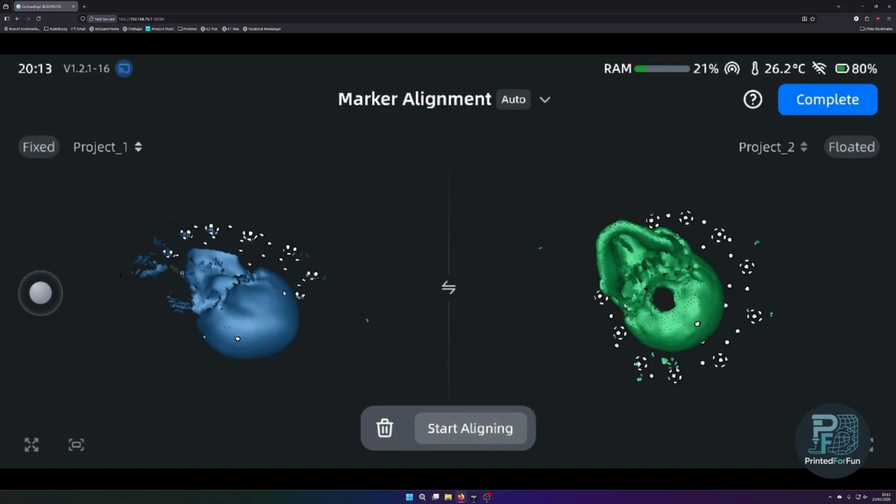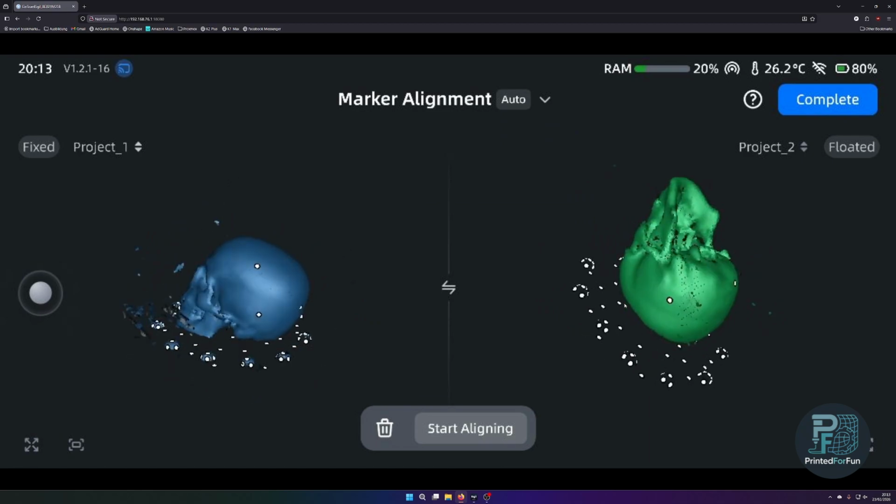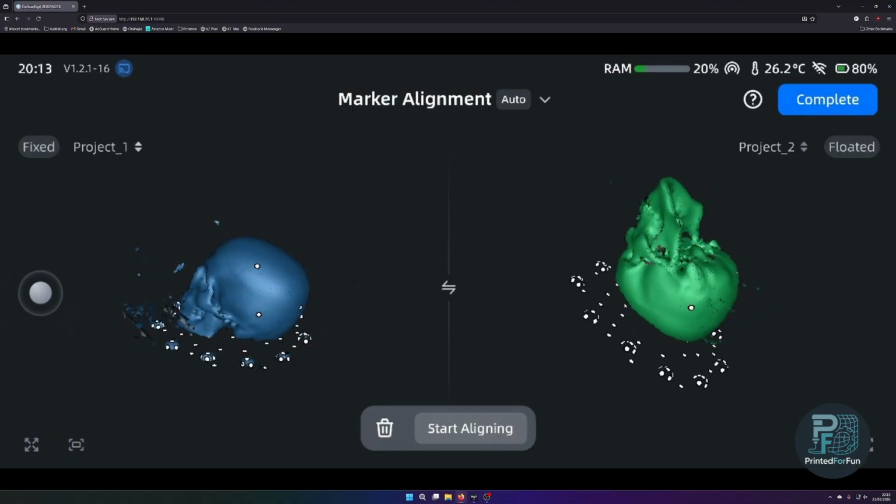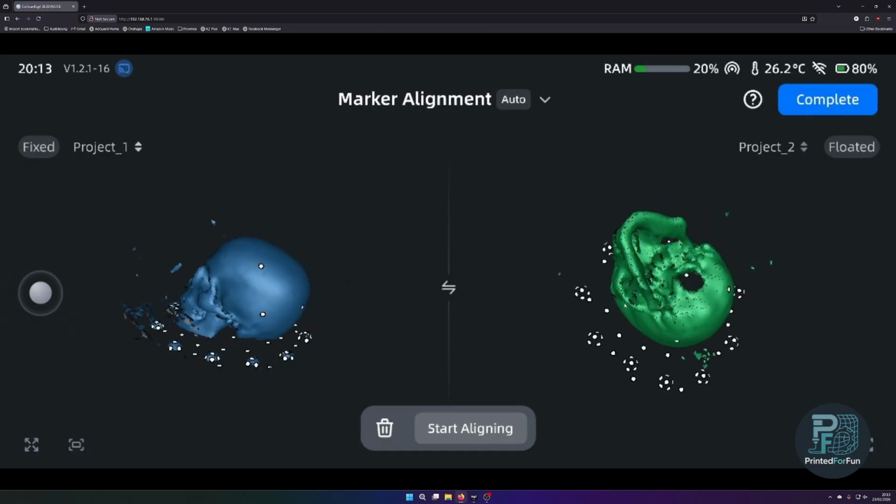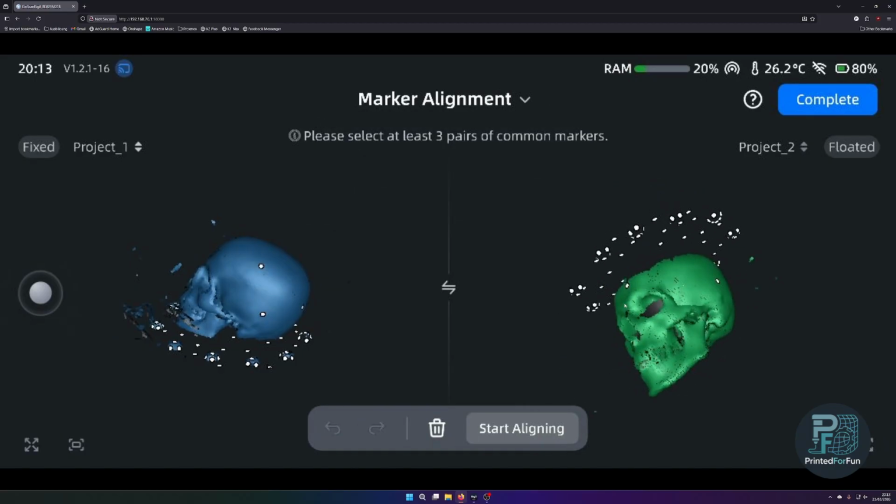Automatic alignment won't work here with marker alignment, because it would try to align the base plates to each other, since there's the largest overlap of markers there, whereas the markers on the skull itself are only very few. So we now switch to the manual alignment.